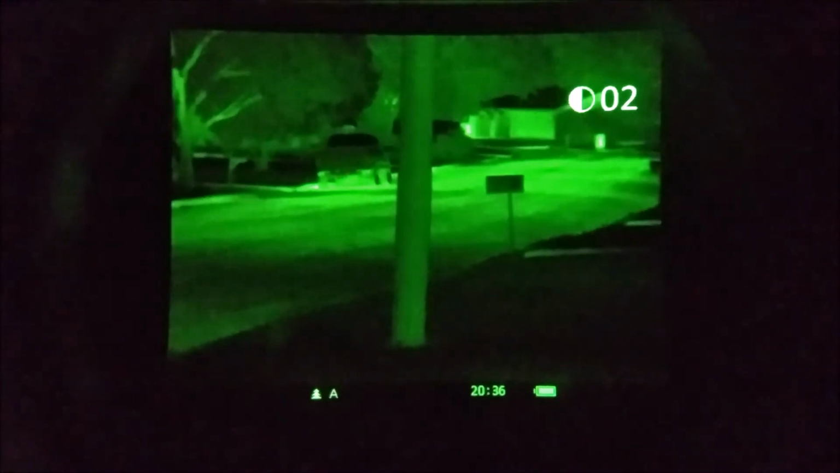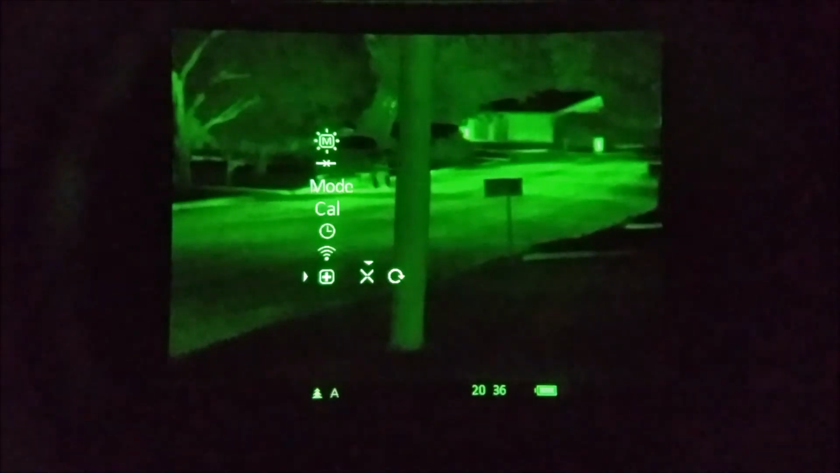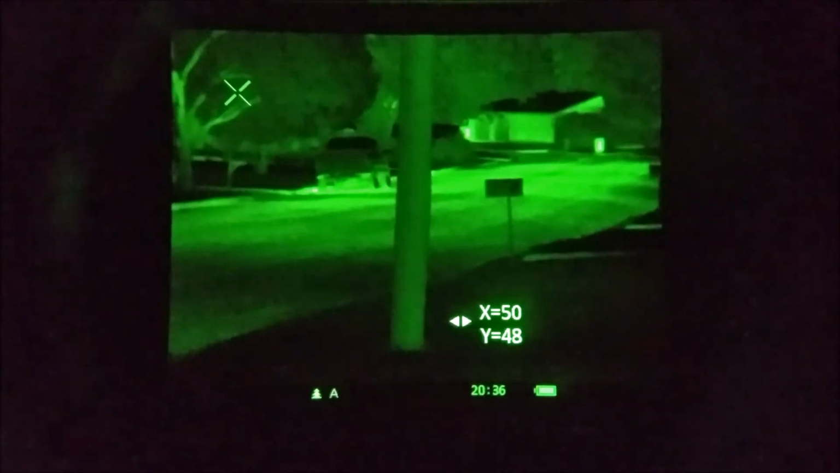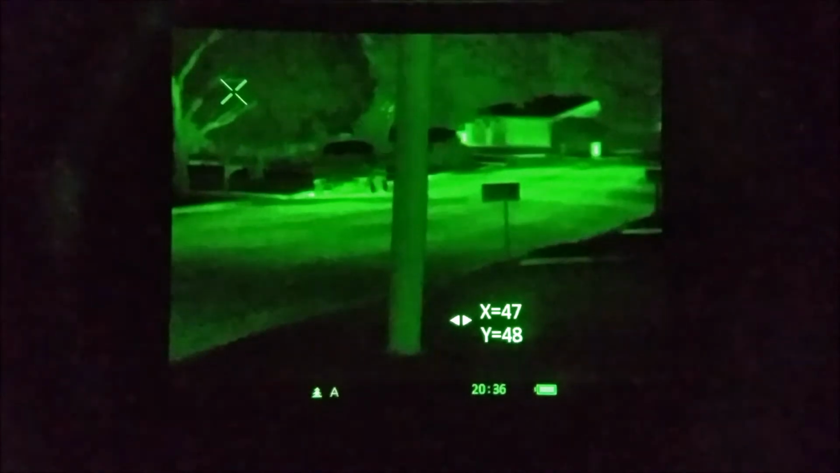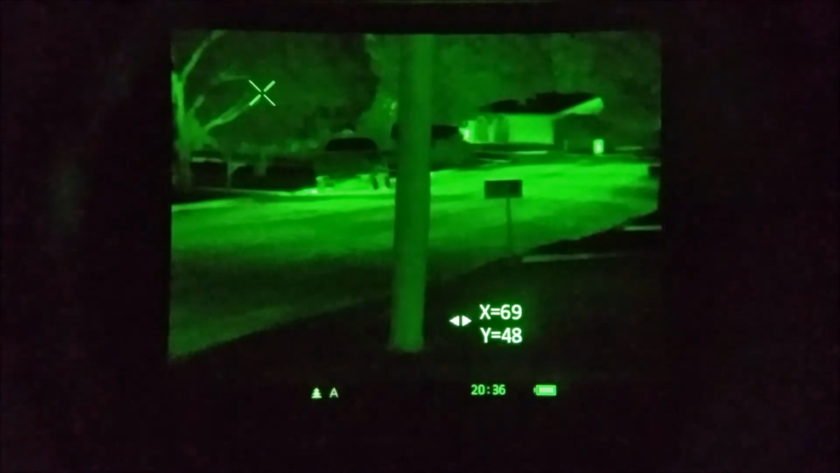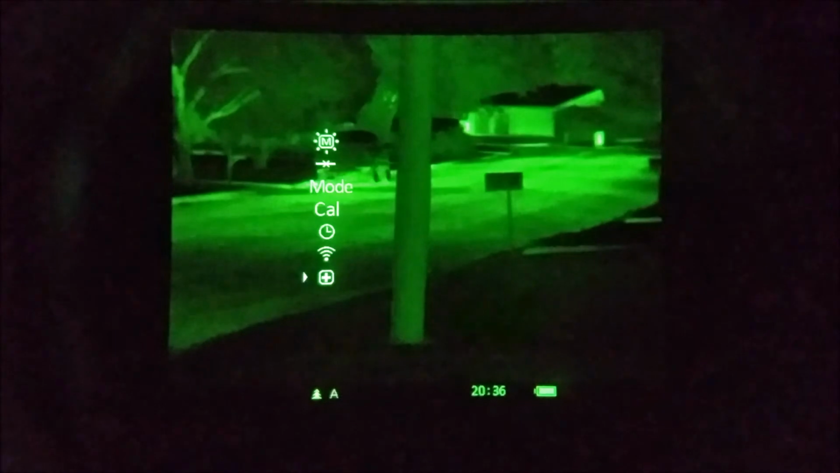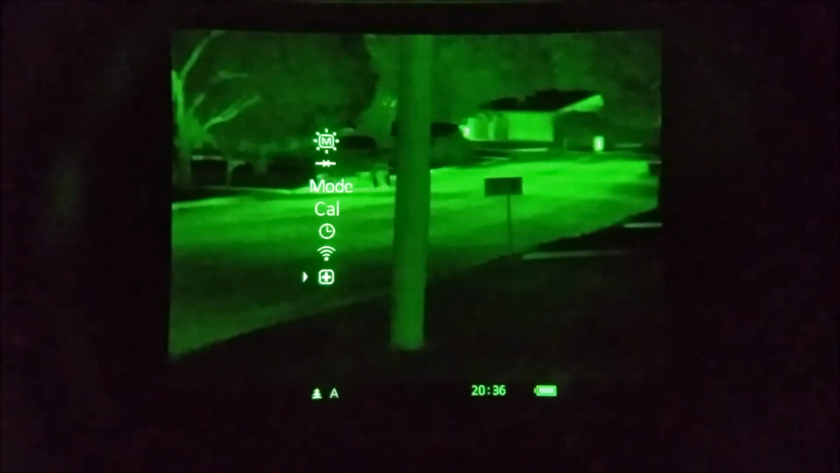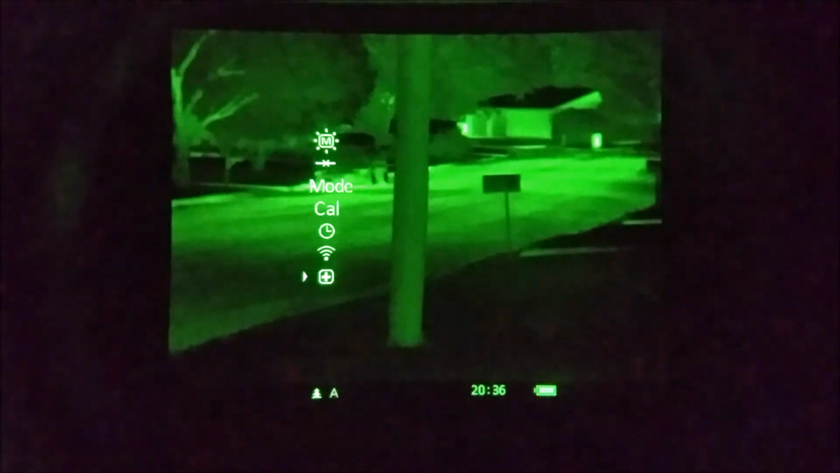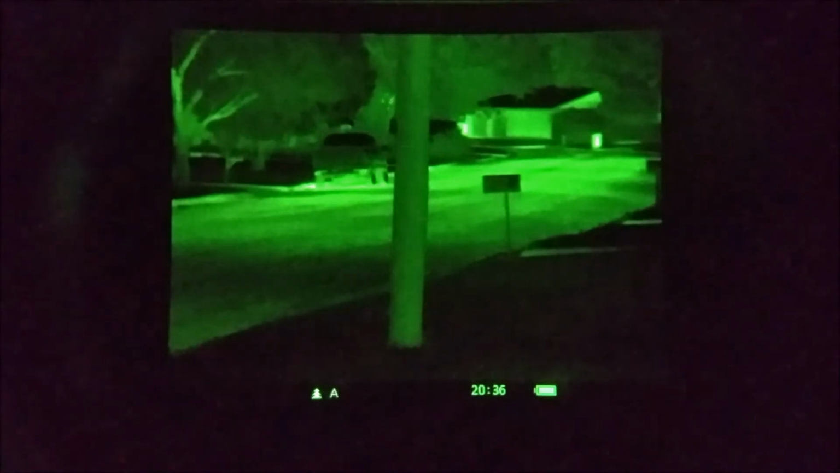And then the next is the ability to repair broken or bad pixels. You can come in here, hit the X, and move this X on the screen around on the X and Y axis. It's in the top left corner of the screen right now. Move it to whatever pixel looks bad on the screen, then hit the menu button and it should go in and correct that pixel. So those are the options available in the menu screen on the Pulsar Core FXQ38, which is a handheld thermal and a thermal forward attachment or clip-on.